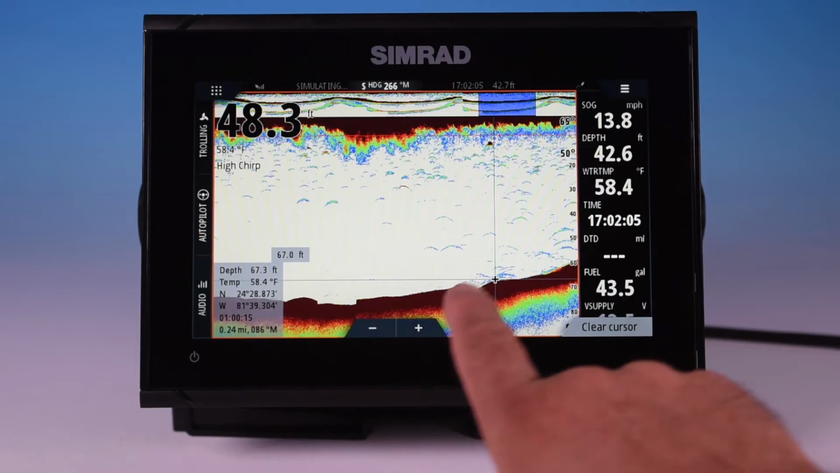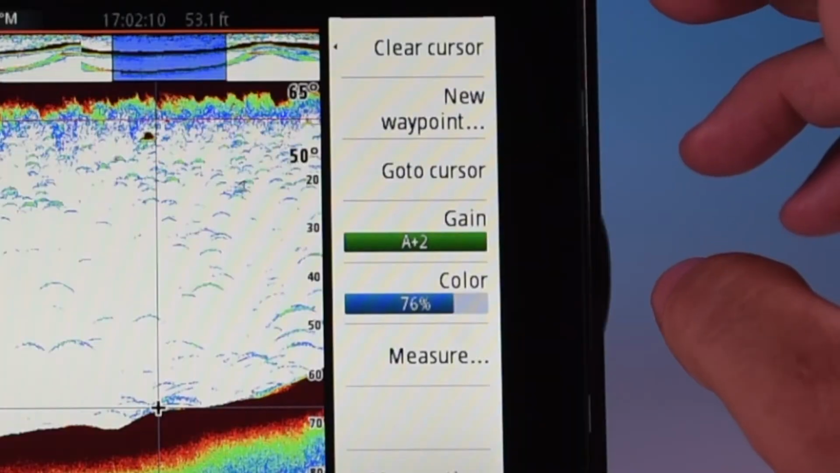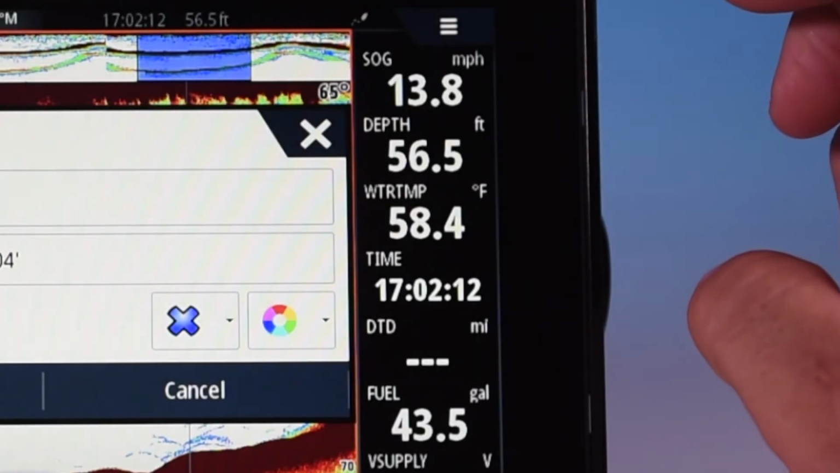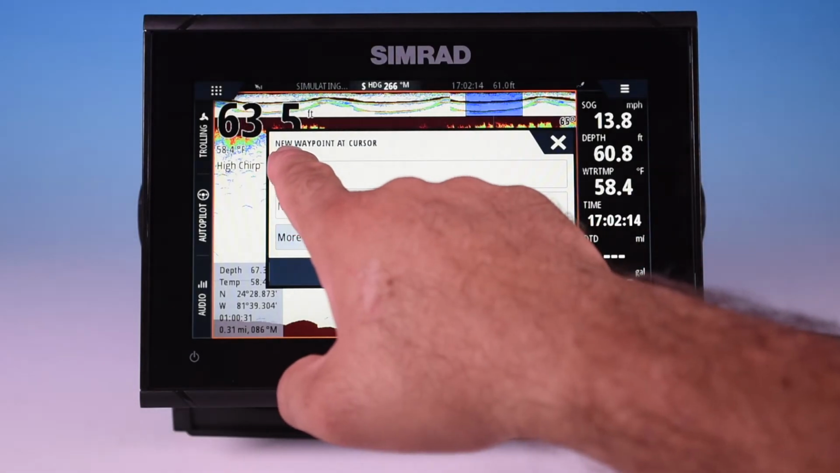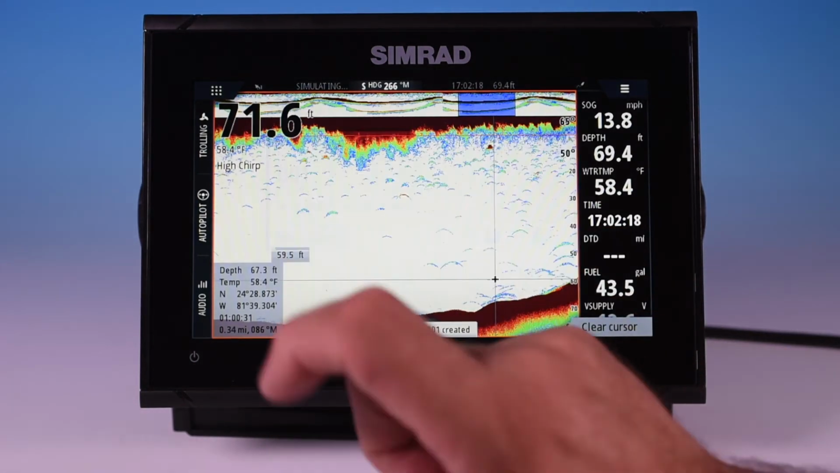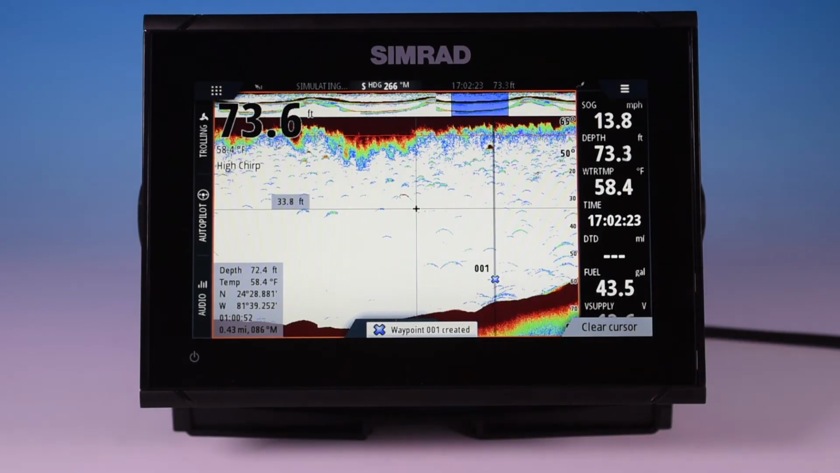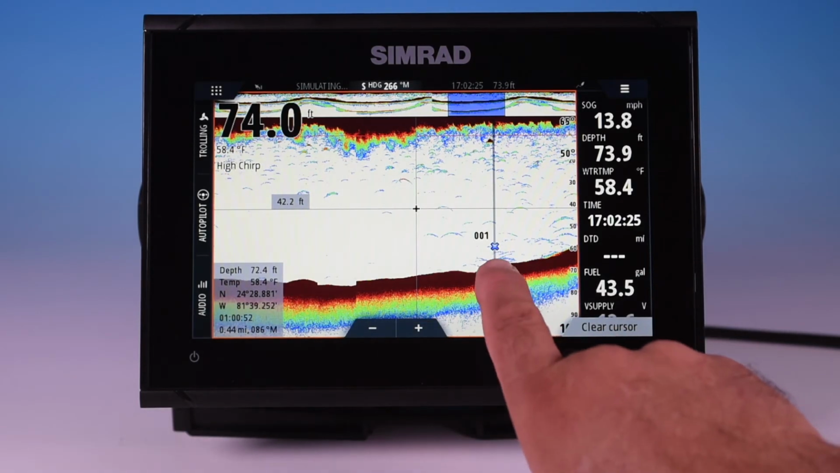Now, if I want to save this point as an interesting spot that I want to come back to fish, I can pull up my menu and hit new waypoint, and it'll create a new waypoint at the cursor. I can name it at this point or I can just save it. If I hit save, it marks it and that's a saved waypoint. You can see it there.